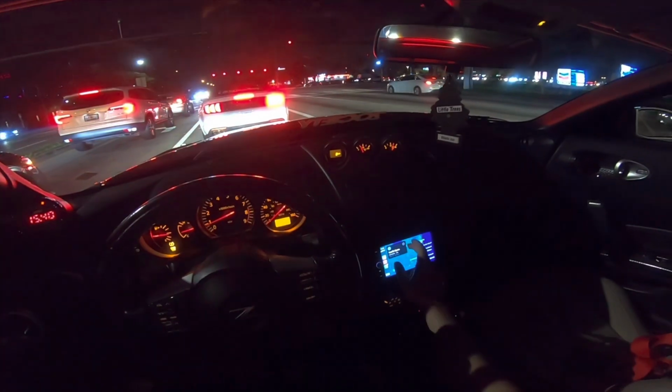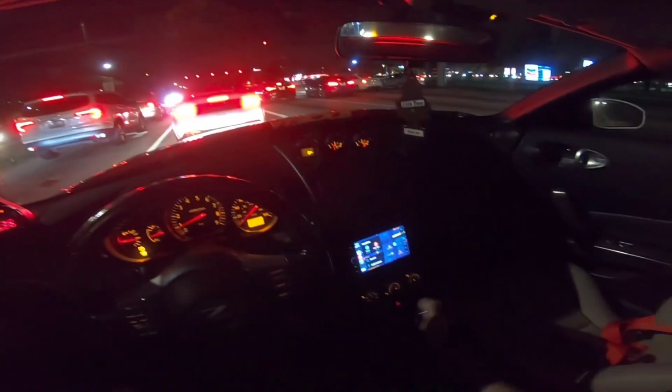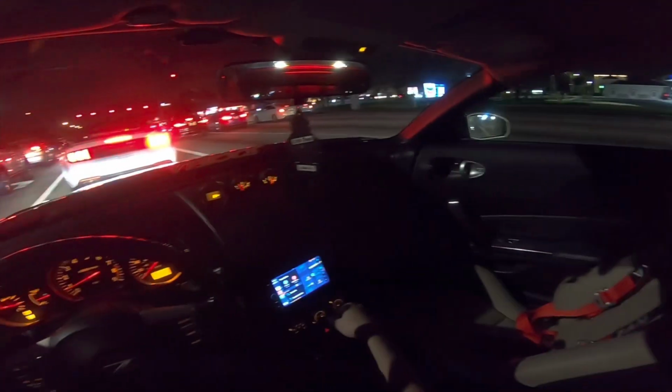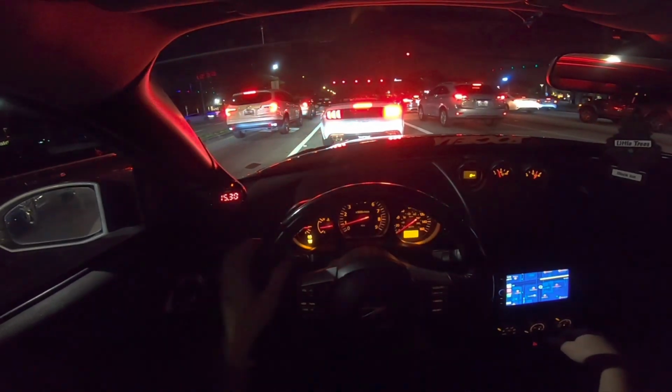But I definitely miss driving this car a lot. It's way more fun, driving stick shift, hearing the sound of the car, being able to pass people on the road. Can't wait for this thing to be boosted.